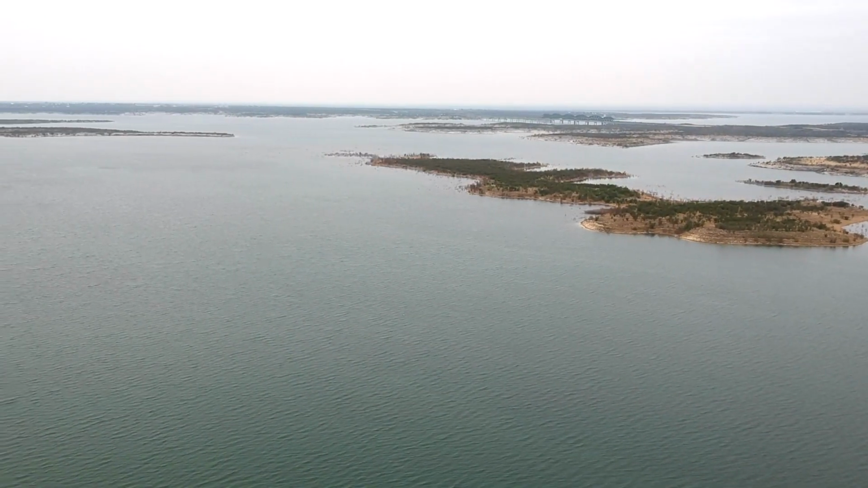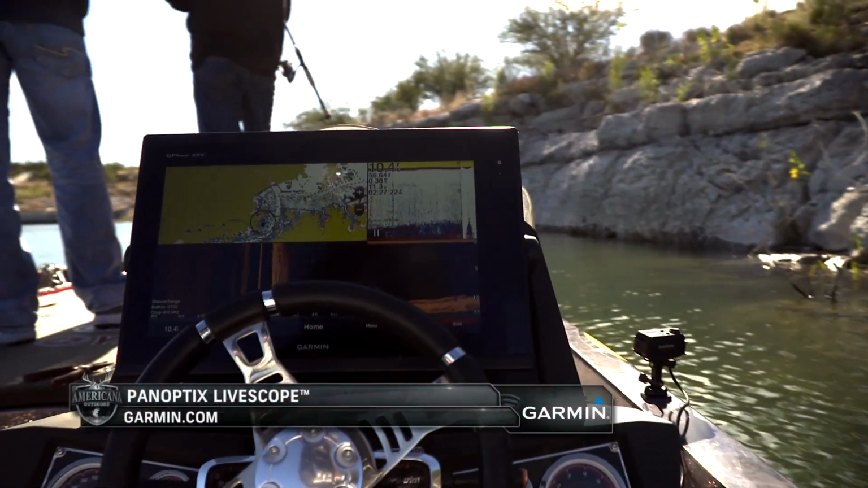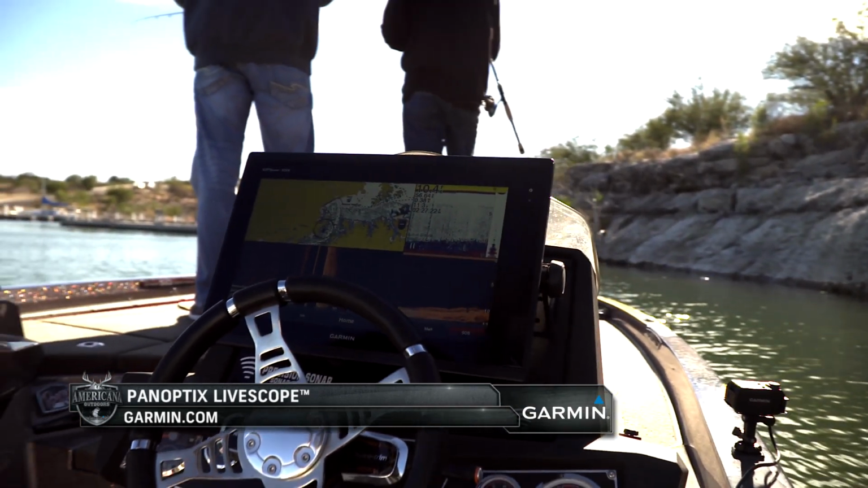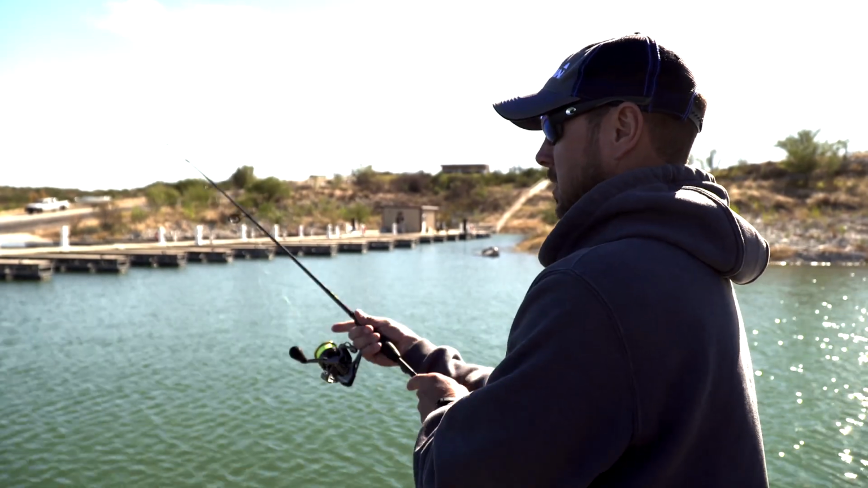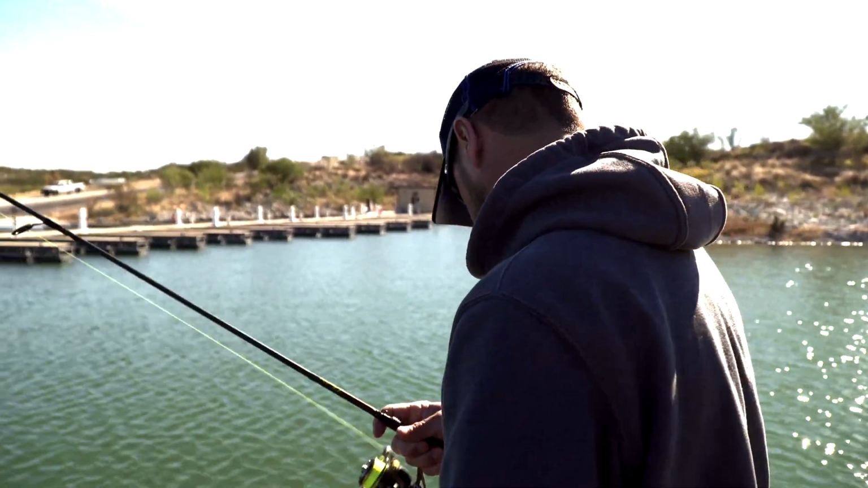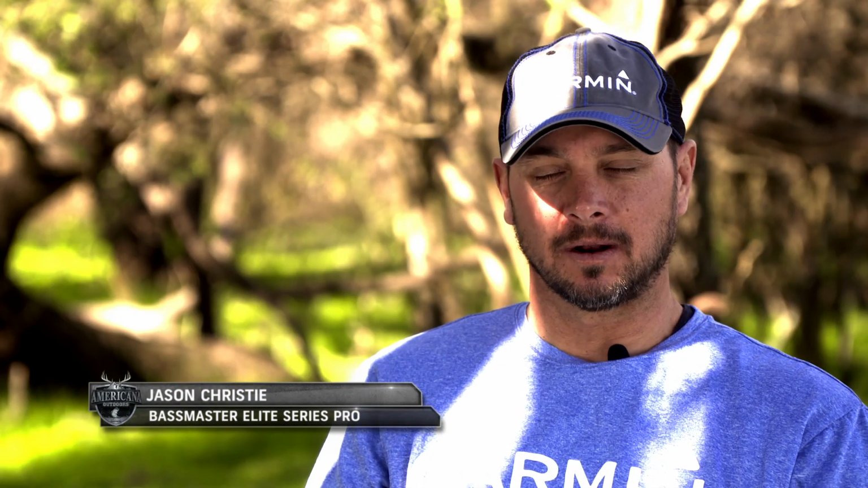Garmin is a very unique partner. They keep throwing things out there, and I ask myself, what else can they do? They never are satisfied, and that's what's cool being involved with them. We want to have the best products, not only today, but tomorrow and next year.